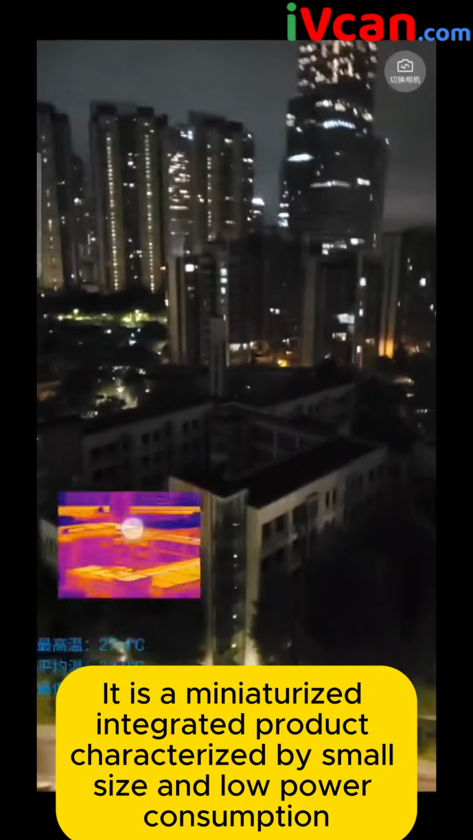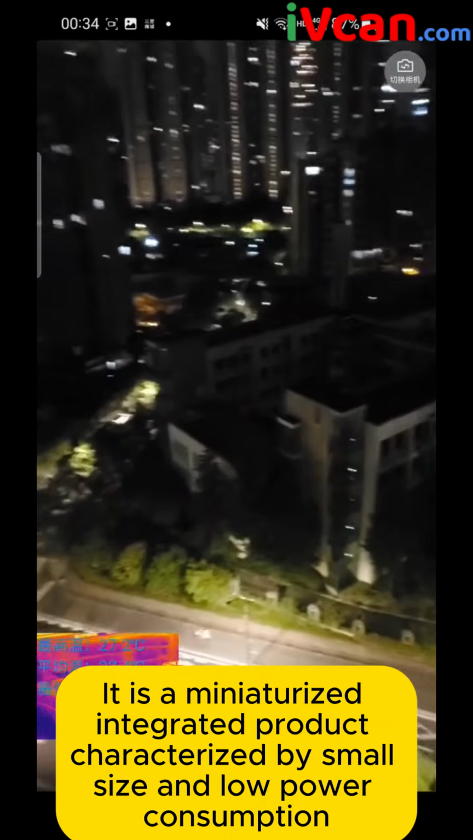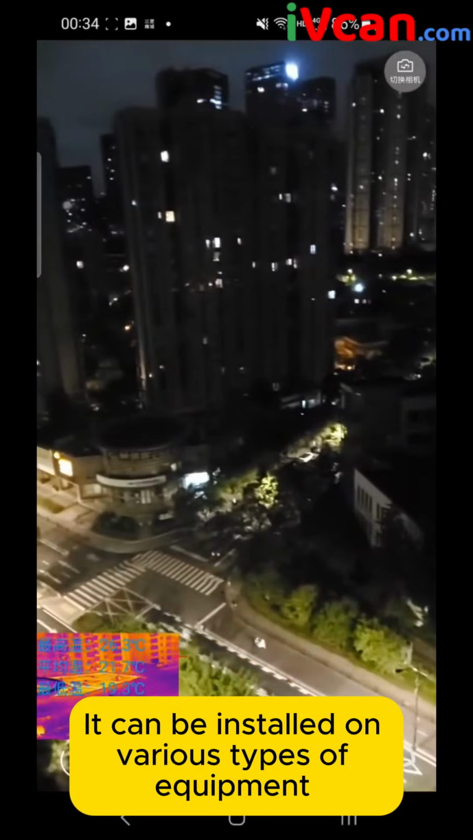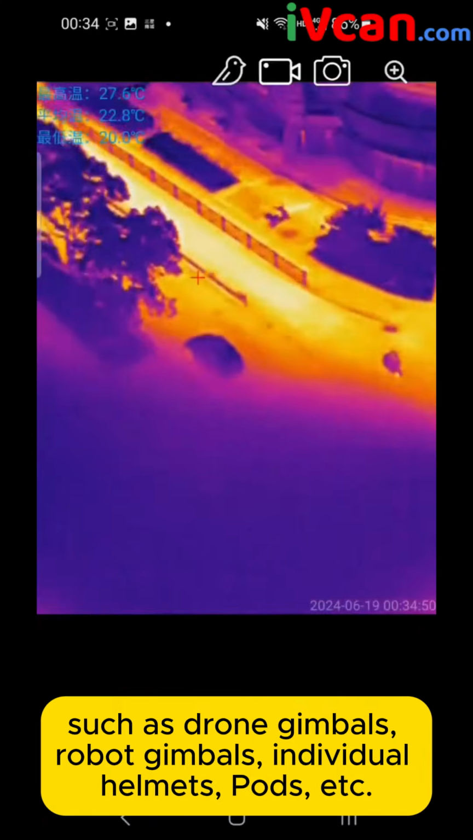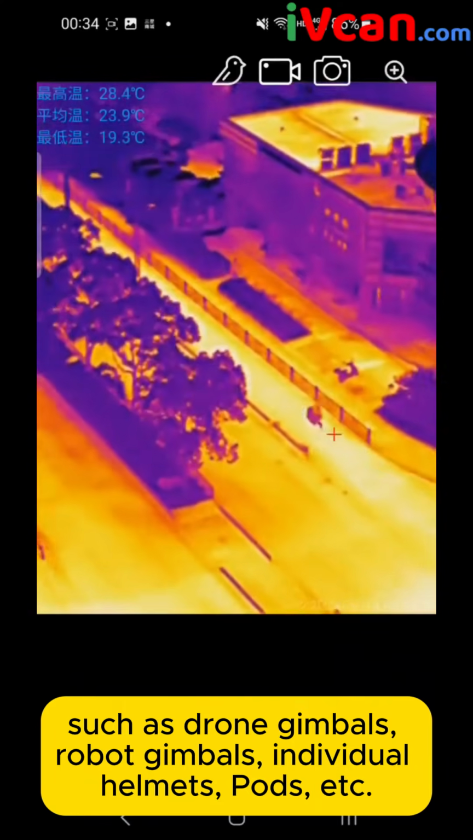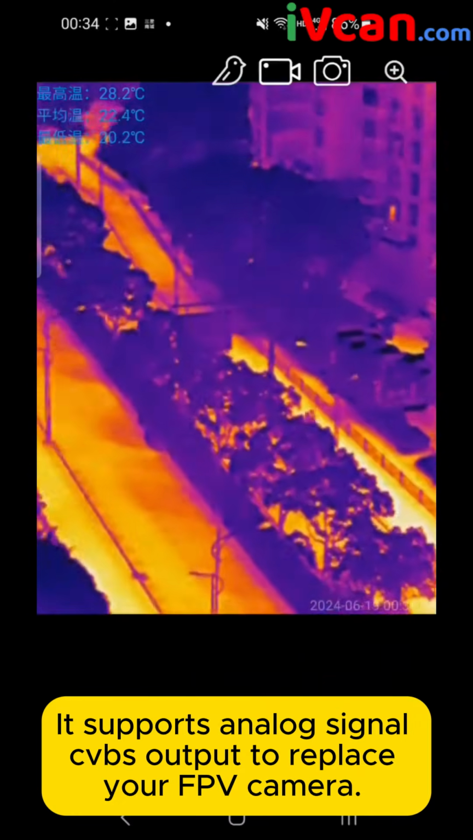It is a miniaturized integrated product characterized by small size and low power consumption. It can be installed on various types of equipment, such as drone gimbals, robot gimbals, individual helmets, pods, etc. It supports analog signal CVBS output to replace your FPV camera.